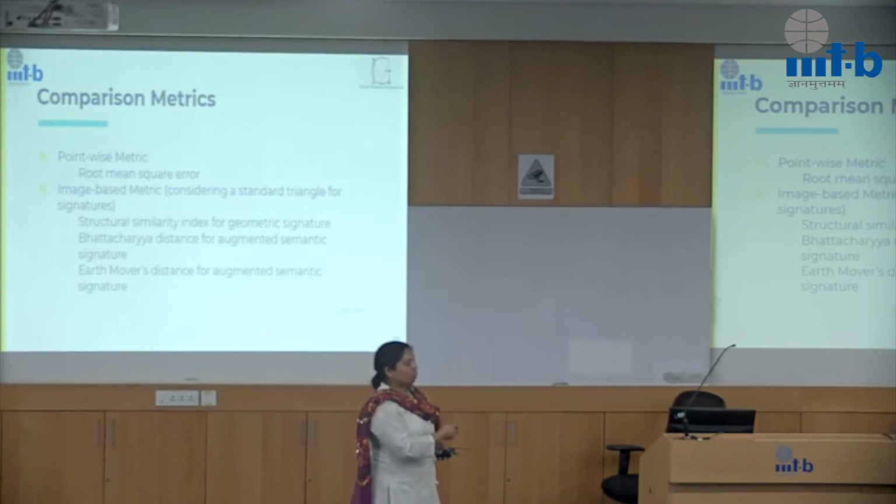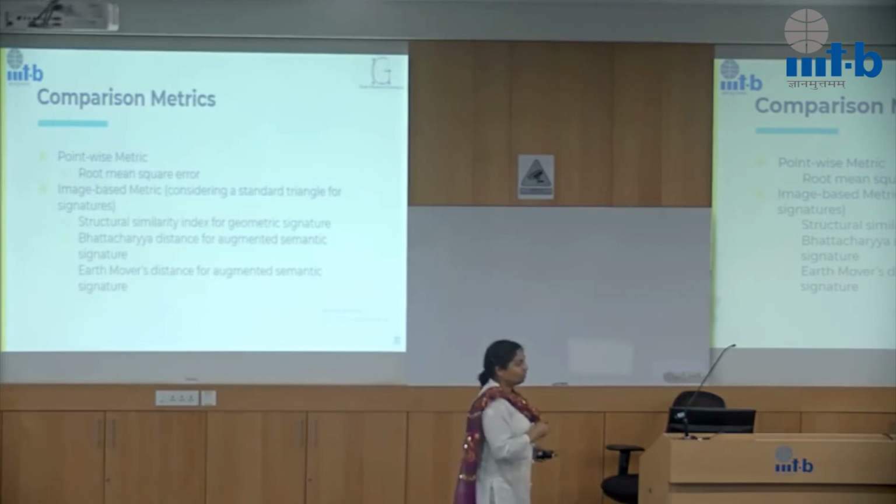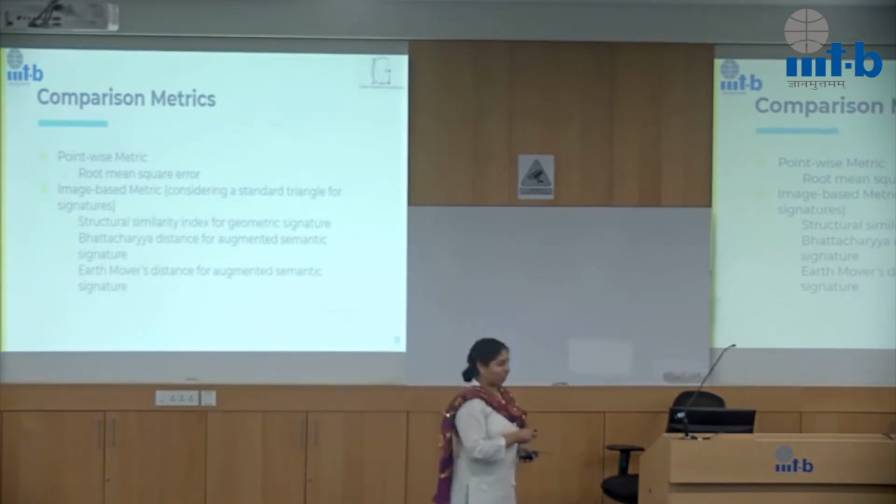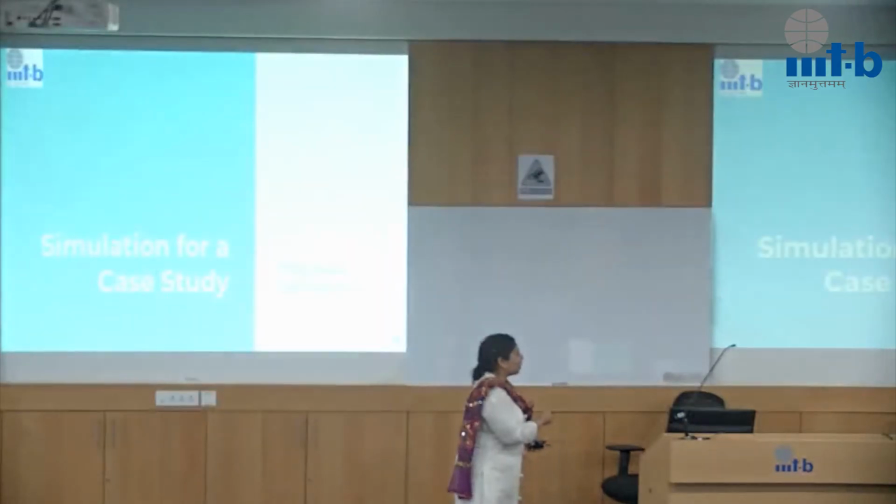For the geometric signature, which is in black and white, I can use the structural similarity index. For the one that is using colors, I can find histograms of each of the color channels, that is the red, green and blue, and I can use Bhattacharya distance and earth mover's distance to find the comparison metric. So these are some of the things that we did. We did do a lot more, but in the interest of time, I will not talk about them, but we have used some information theoretic measures as well.